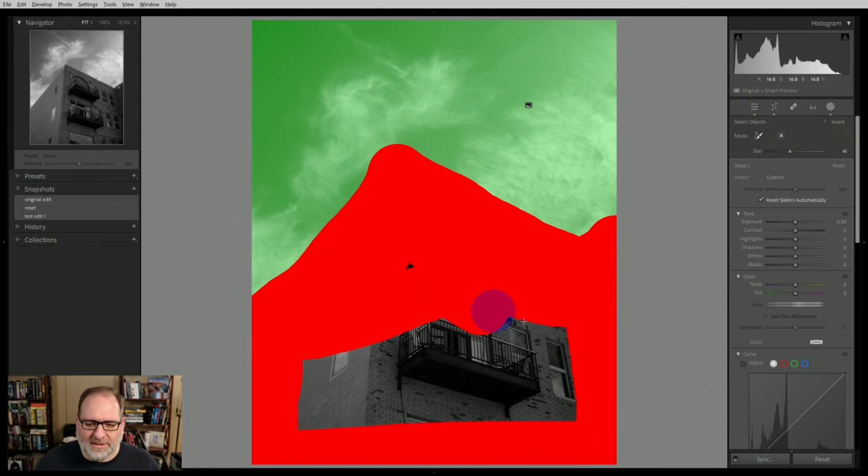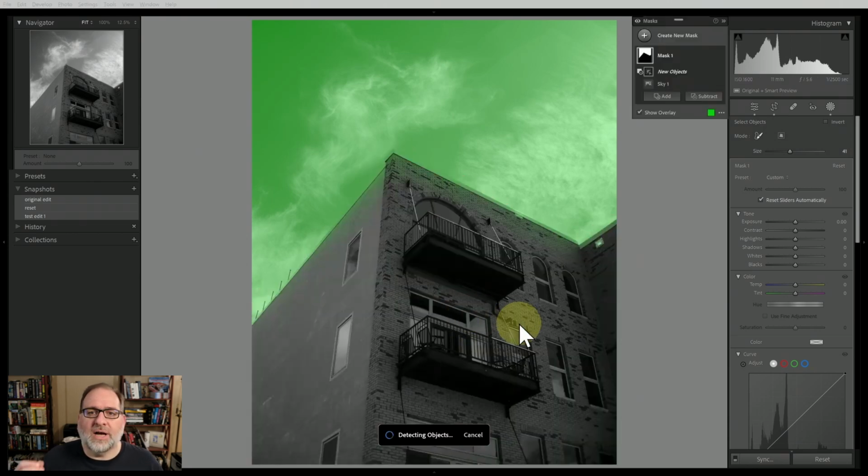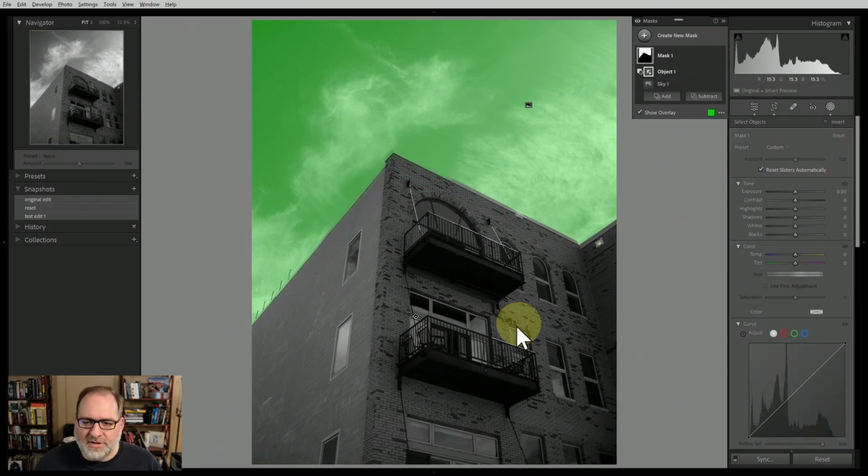I'll color it all in, but really I'm just worried about the edges at the top. And we'll see how good of a job that Lightroom Classic does of identifying the edges. So you can see it kind of cleaned up some of the edges here, especially along this edge. It didn't do such a good job in this corner, and maybe not so much along this edge.